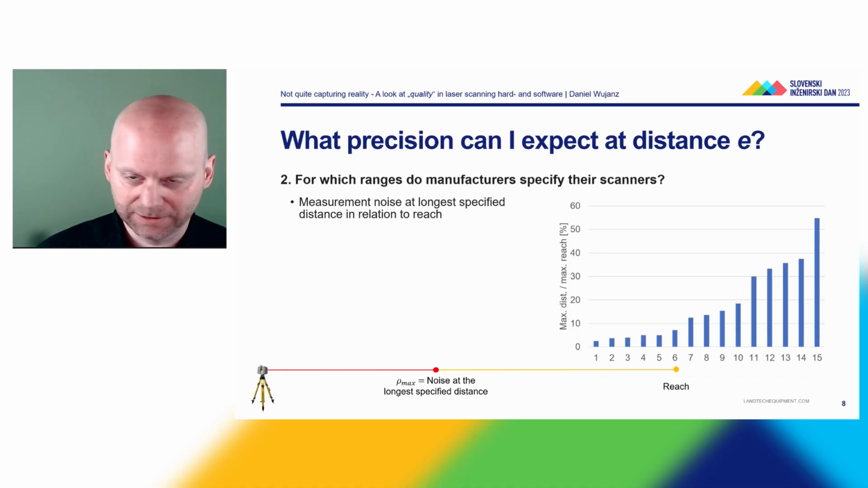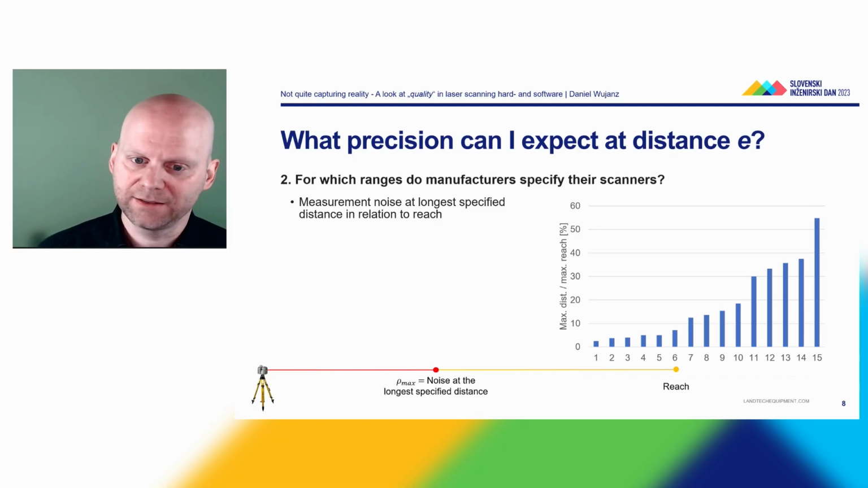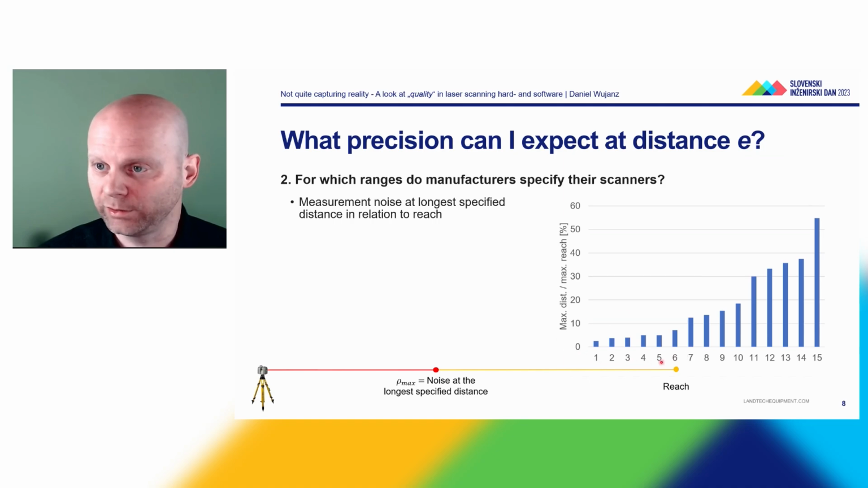And then you can see something very shocking, in my opinion. Namely, the best, in air quotes, value you could find was roughly crossing the 50%. So that means if you would purchase a scanner which has got a range of 300 meters, you would get at best a noise level at, let's say, 150, 160 meters. And what is even more shocking is you can see that a lot of manufacturers only give you values which are very close to the scanner, so about 10% of the maximum reach.